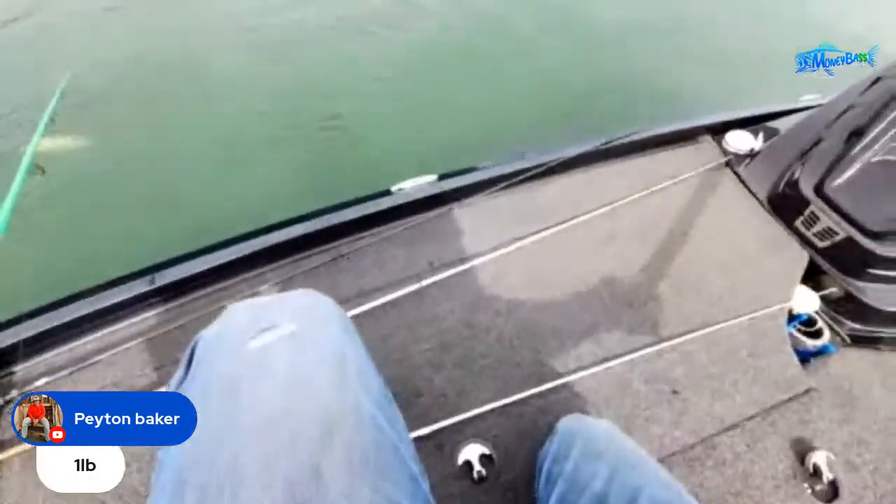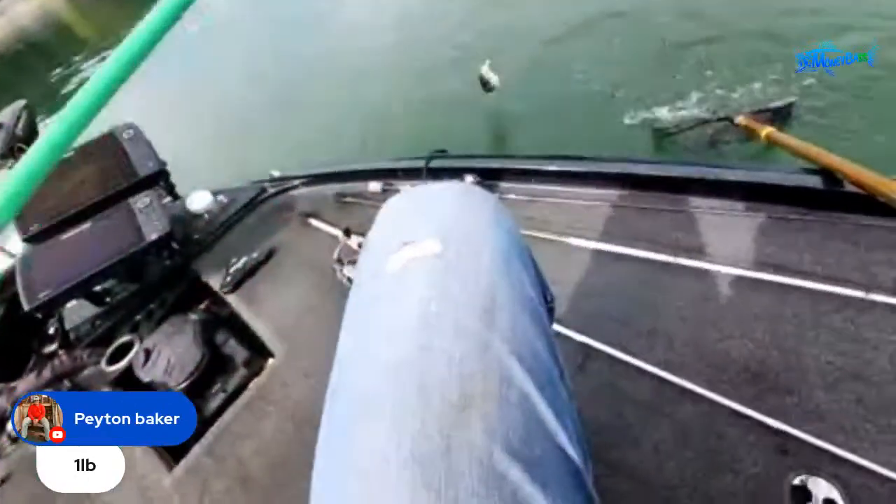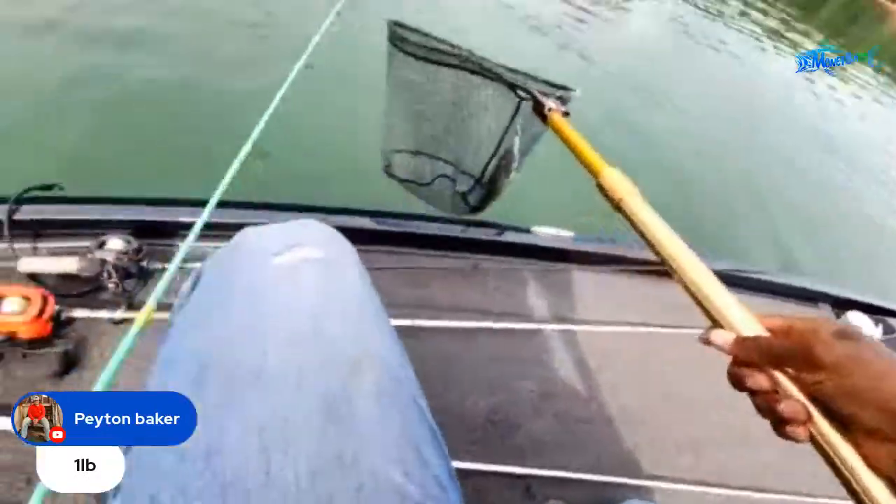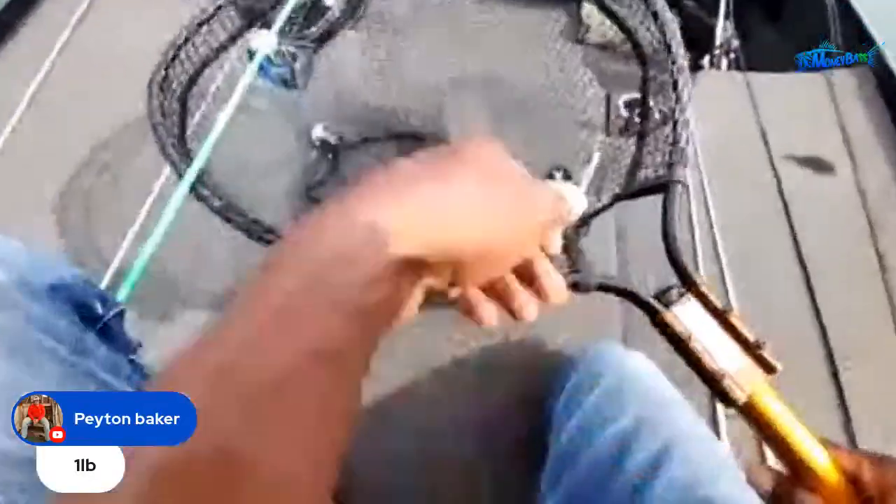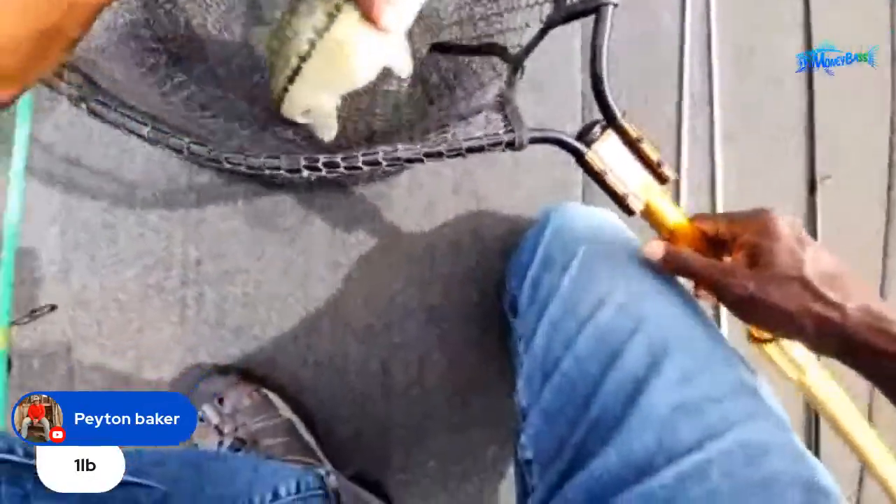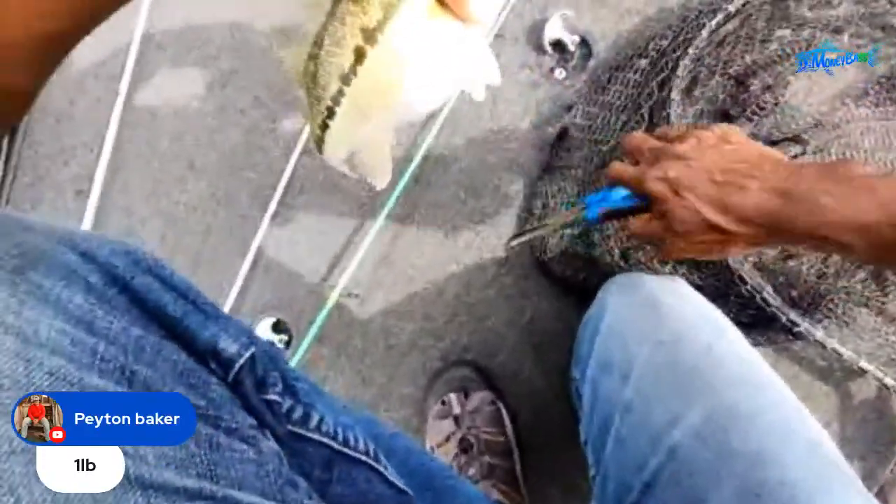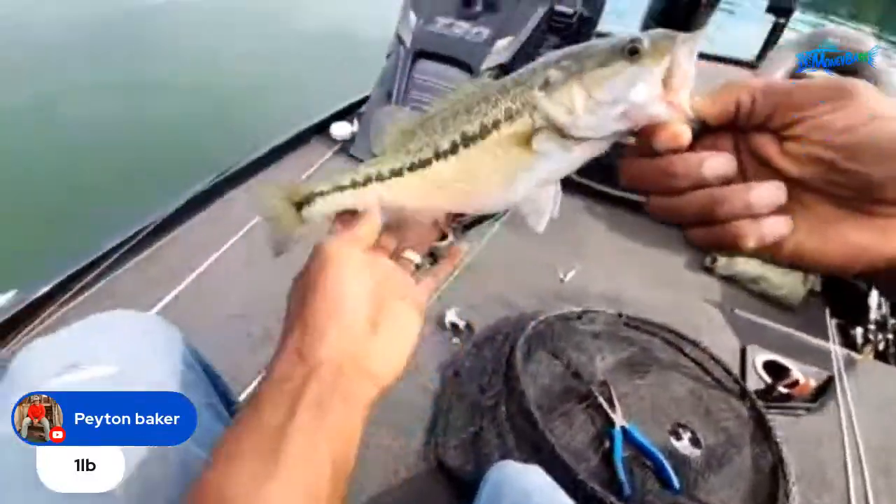That's why I need to check my line, make sure I don't need to retie, because I don't want to lose my bait. That fish is not happy about that. I showed you guys on the live imaging what I was targeting, where the fish were at. I'll do the same thing again on this one. This one got the bait a little bit better. It's better when they have more than one little small hook in the side of their mouth. Let me just get this one unbuttoned real quick. All right, there we go.